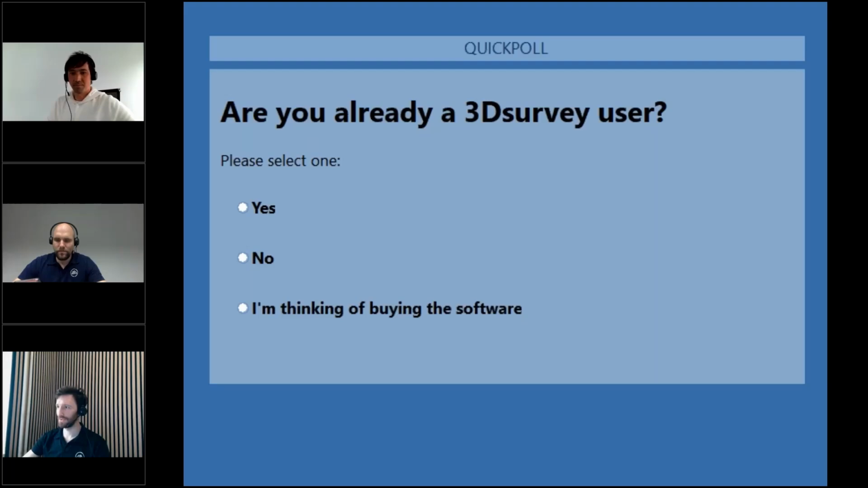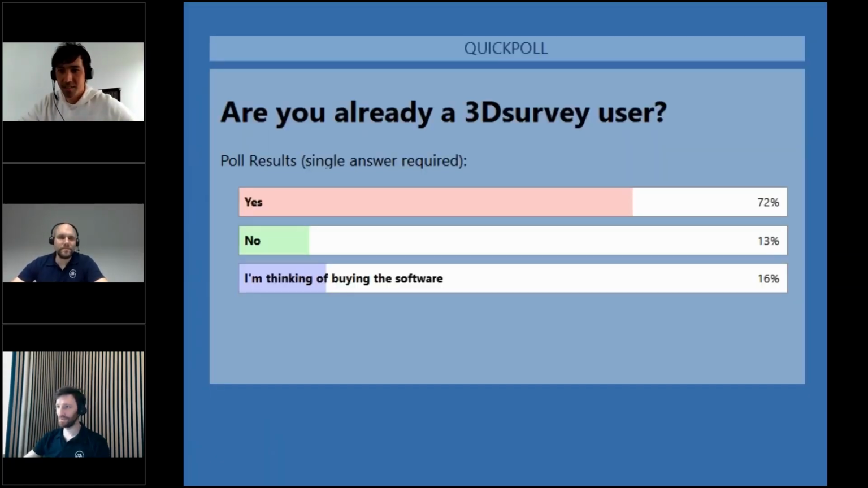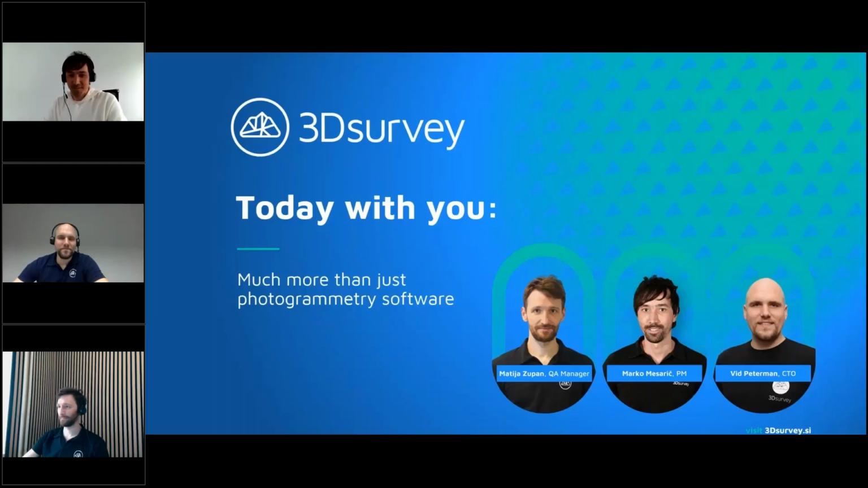Okay, I think I can close this one, right? Very good. Can you also share the results with us? Sure. So we have 72% of our existing users here, 30% of non-users, and 16% of non-users that are warming up to become 3D survey users. Very good. Great to see all our already existing customers that attend these webinars. So this is one of the most important for them probably.